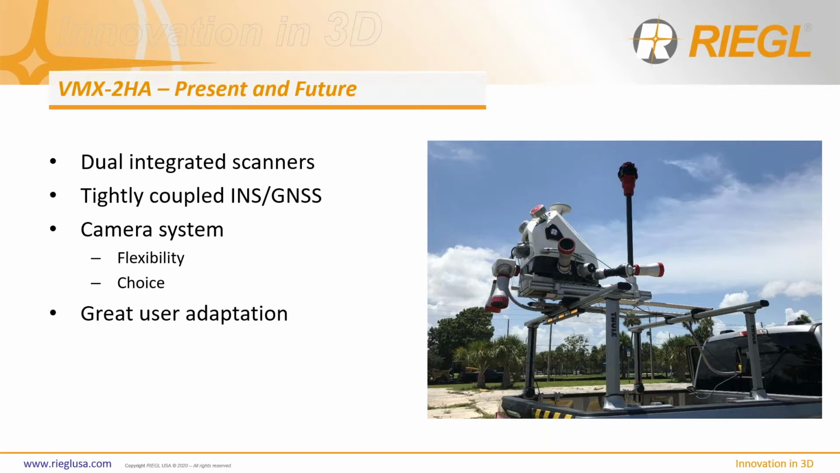But the focus of the VMX2HA and really the VMX system has been the dual integrated scanners. So that's the two VUX1HA scanners you see there at the top of the system that are tightly coupled and well calibrated. This tight calibration between the scanners and the INS GPS system really makes for a well thought out solution that provides very accurate data to you.